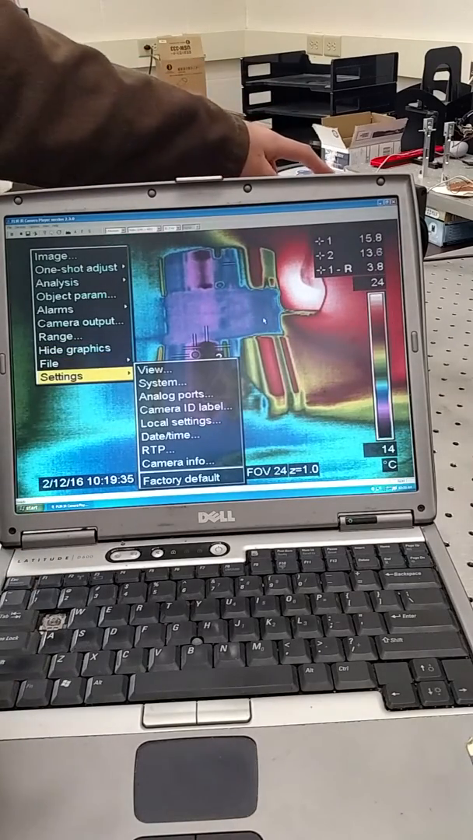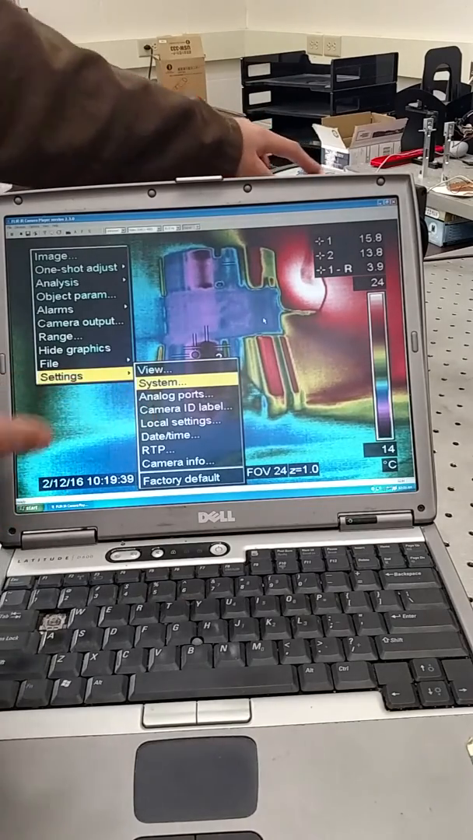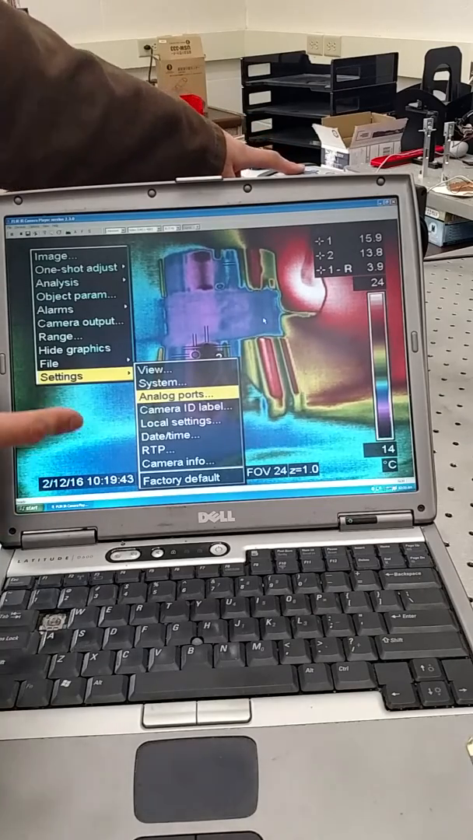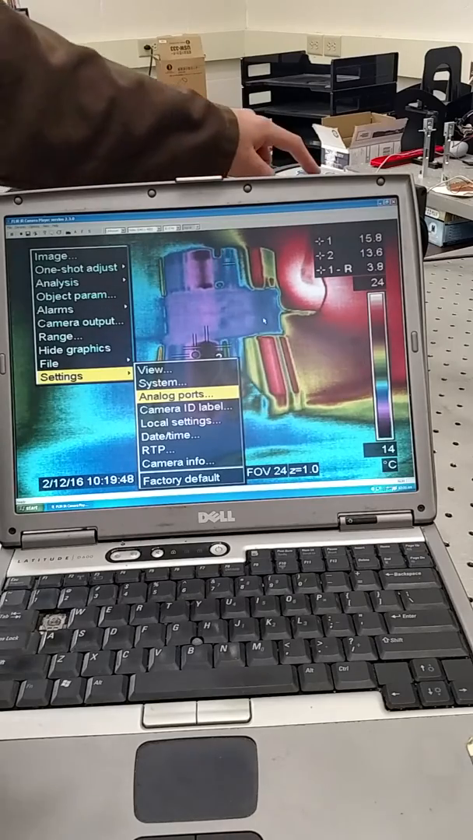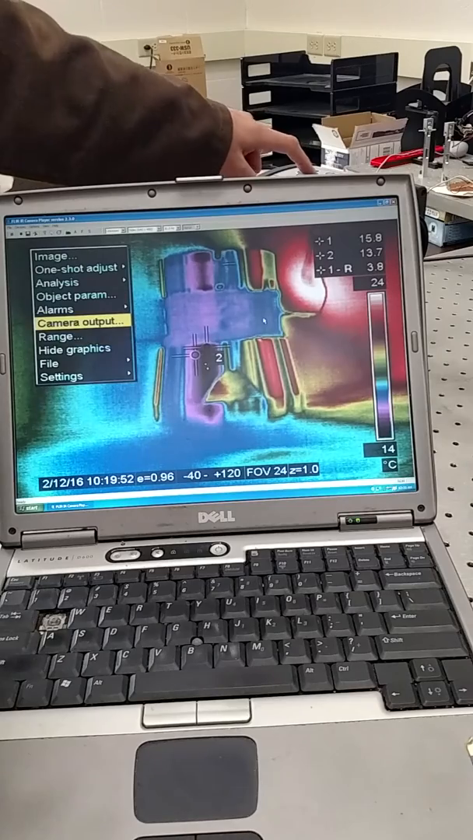Settings. If you go into settings, you'll figure out how to use it, I'm sure. Then there's something called analog ports. That's something we need here. I think we can go back in our settings and go up. Camera output.